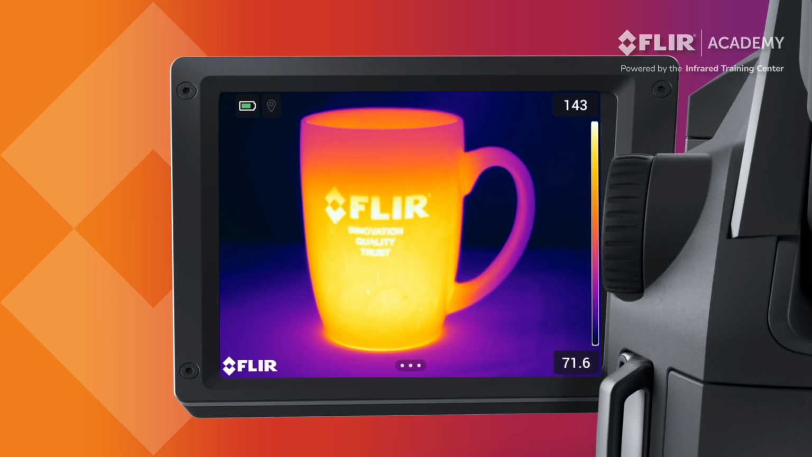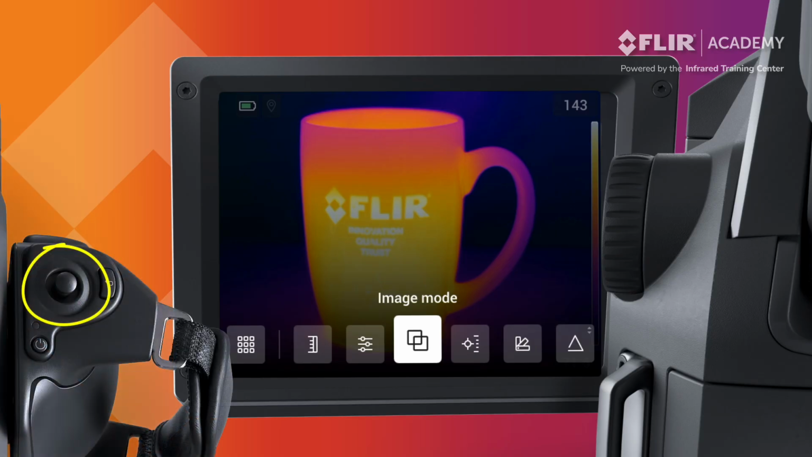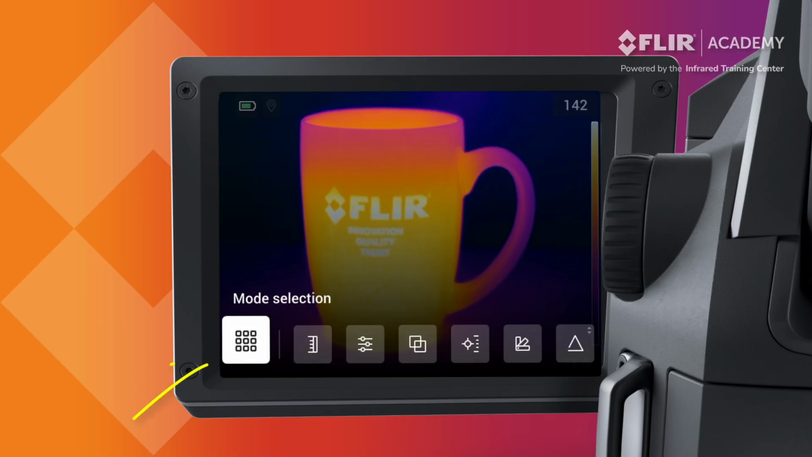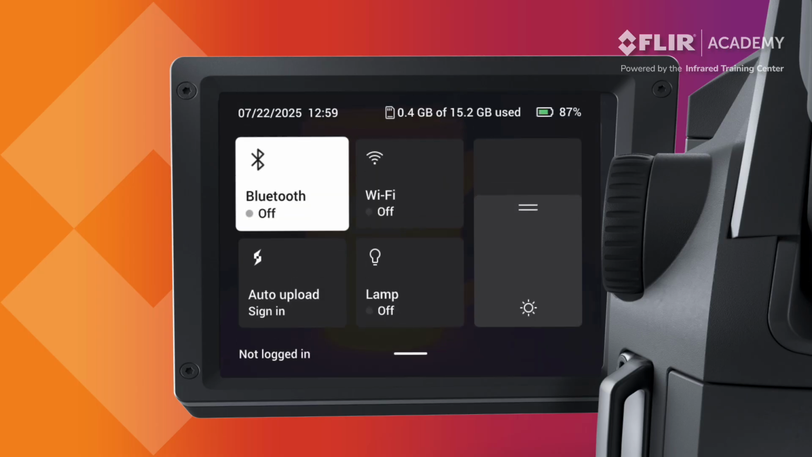The FLIR G-Series thermal imager is also touchscreen driven. Tapping the three dots at the bottom of the display opens the main menu. Pressing in on the joystick does the same thing and will be necessary if you are wearing gloves. In the main menu, pressing Mode Selection provides access to the same options seen using the mode wheel. There is also a hidden menu that you can access by swiping down from the top of the display.